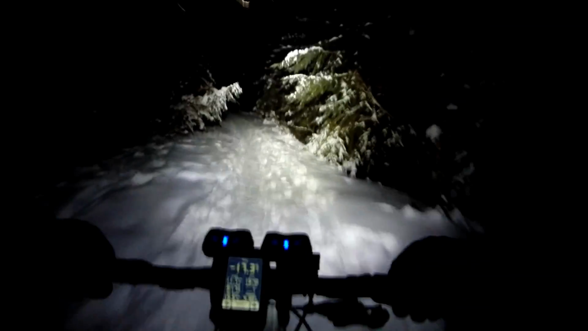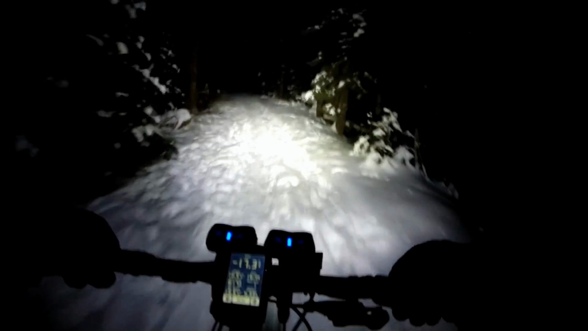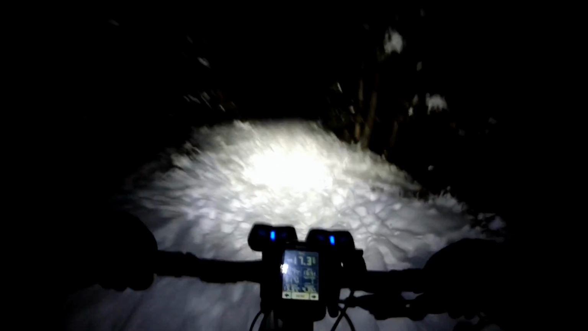So the past week we've had a couple dumps of snow. One decent storm with probably about 10 centimeters, and then another snowfall where we got 5-ish. So we've got like 15 to 20 centimeters of snow.